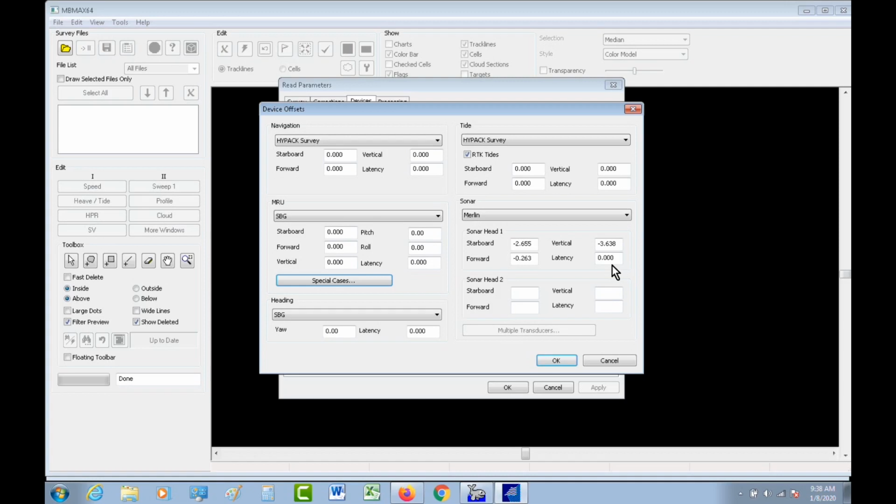And what's really nice is inside their manual, they've got a chart set up that tells you from the pivot point of their bracket, depending on what orientation you have it spun and what tilt you have it at, it tells you the starboard, forward, and vertical offsets from that pivot point. It's a nice little chart that they put together.